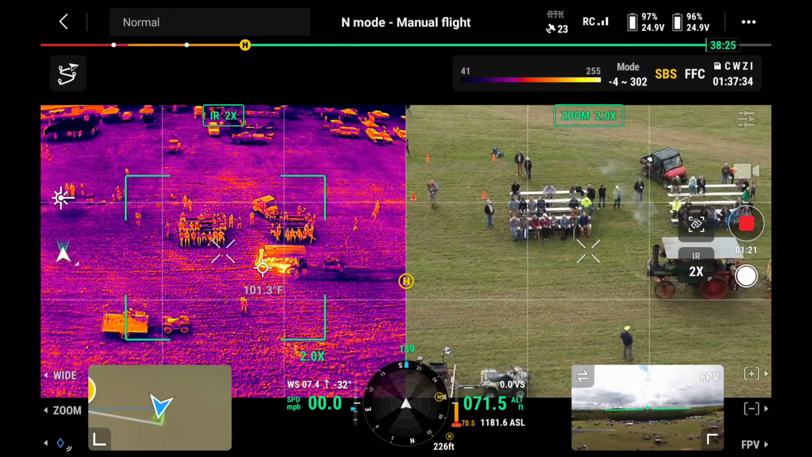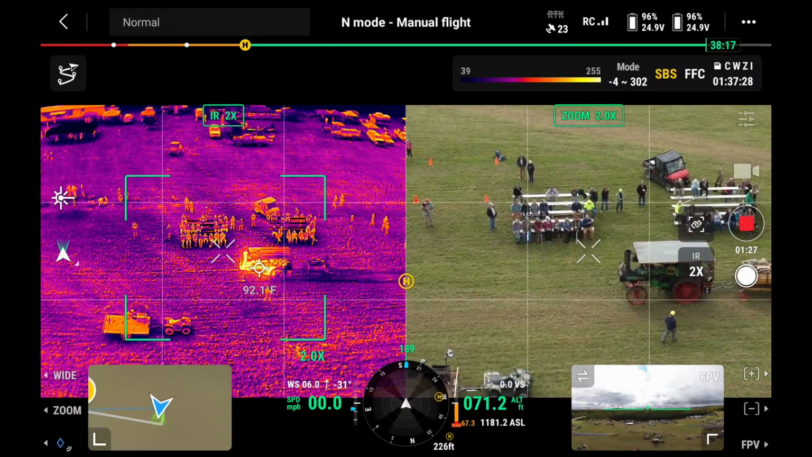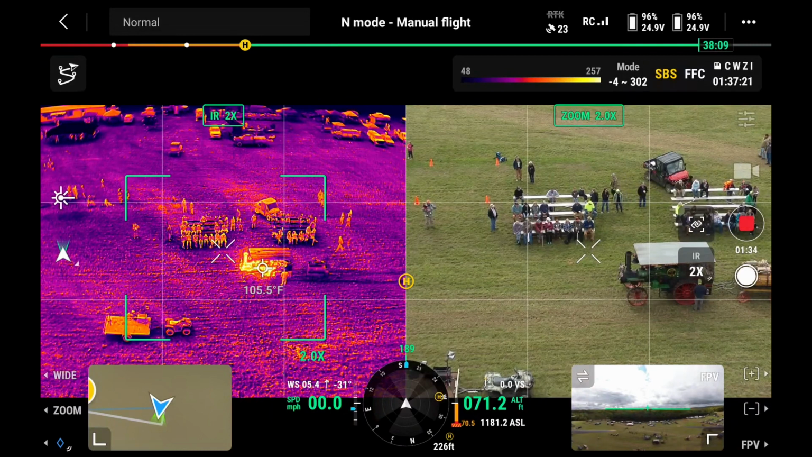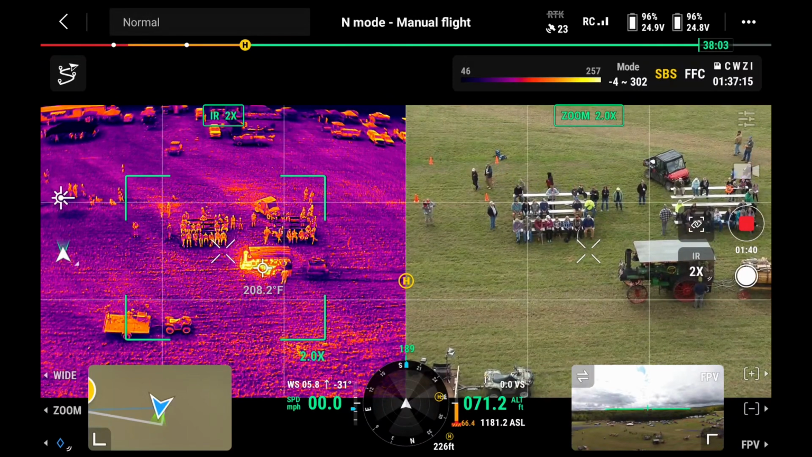Keep her going, Glenn. There she goes. Now throw more wood in. That looks like pretty nice wood there, Glenn.